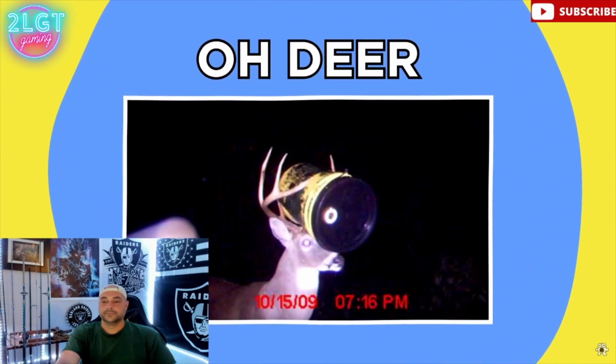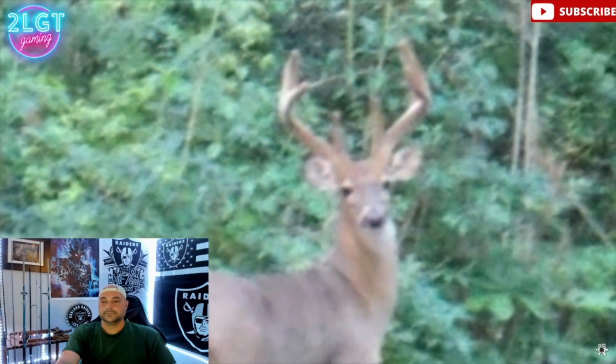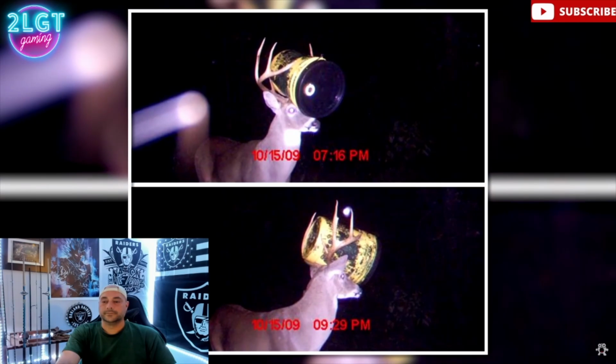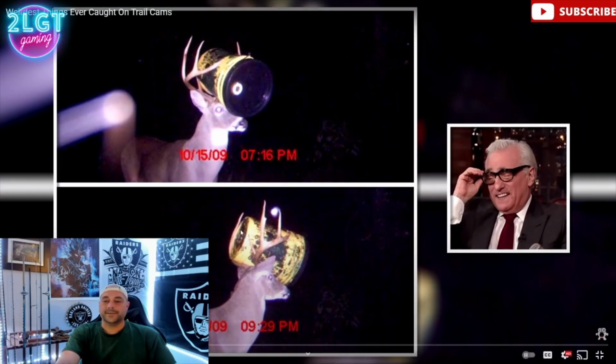Oh dear. Deer are some of the world's most majestic animals, but sometimes their own antlers can compromise their dignity. Like this guy who really decided to put the buck in bucket. Oh man. That's just sad to me. I'm not even gonna lie to you.